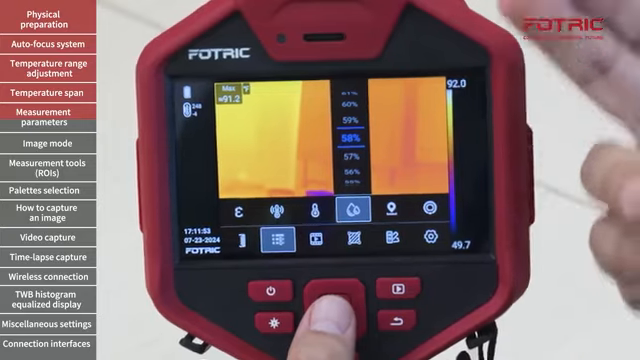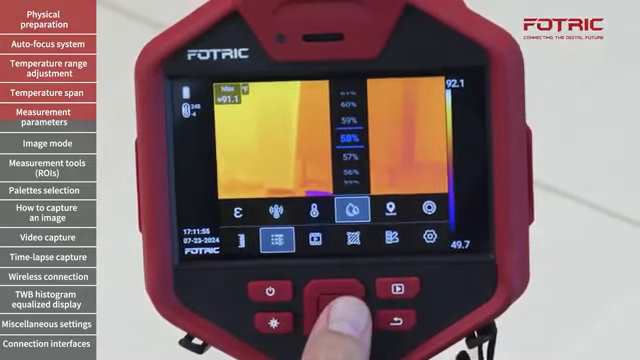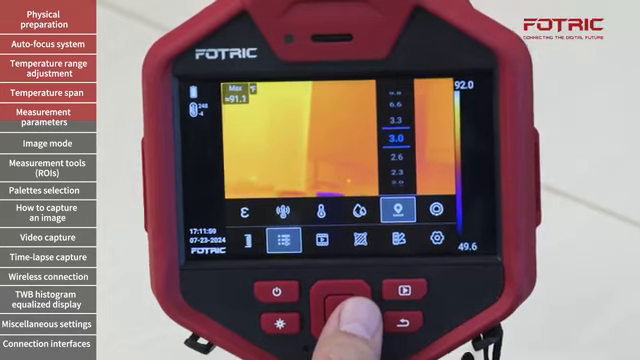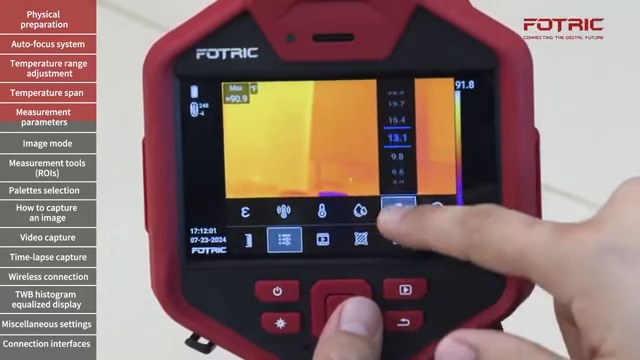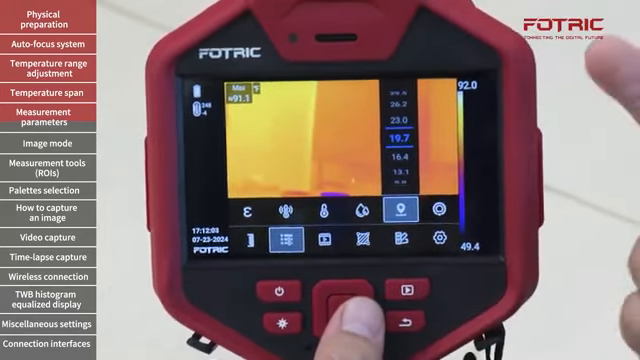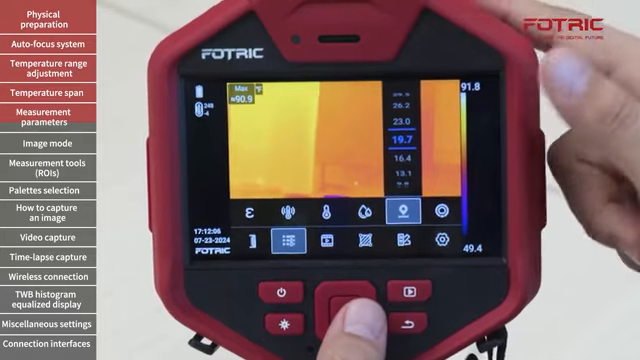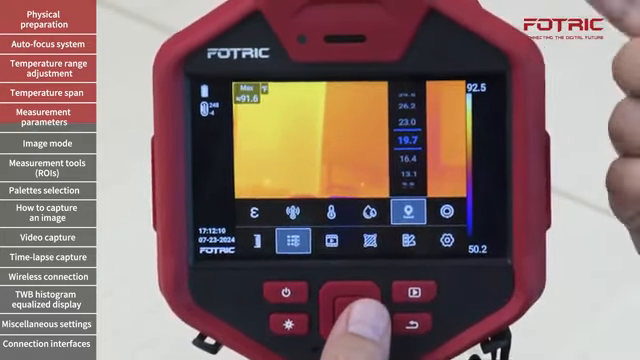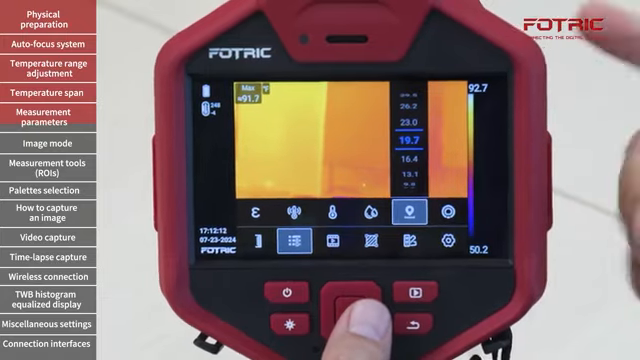Relative humidity on the specific location when I'm doing the inspection. Distance from the camera to the object. Once again, this is for manual input, but if I have set up the camera as I showed earlier to measure the distance, the camera will automatically do it using the laser ranger.